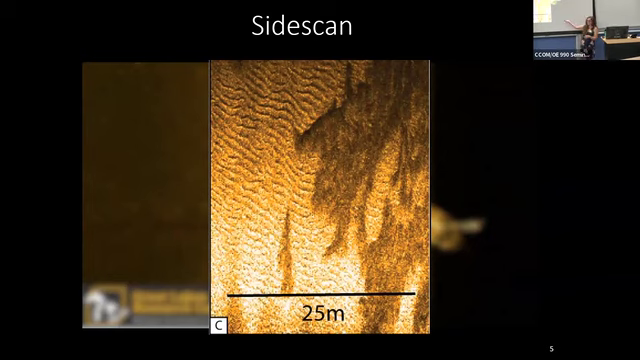This image is actually from another project that I've done. And those are large scale sand waves in kind of a muddy dune system. So you can get at some very interesting, complicated geologic features on the seafloor with sidescan.